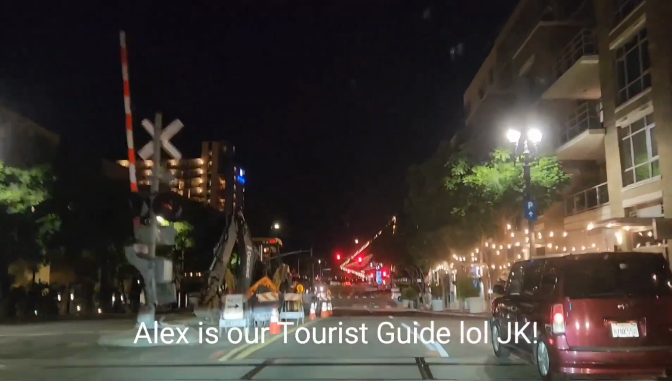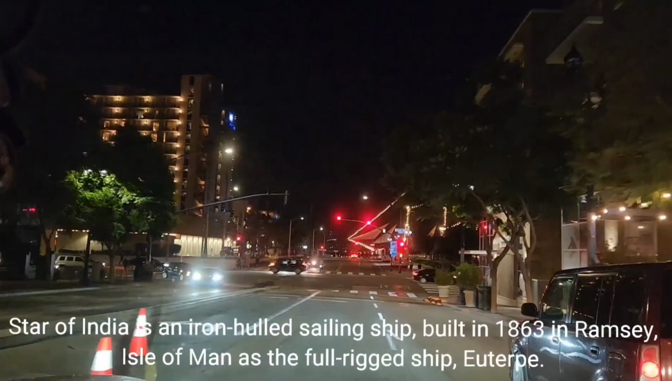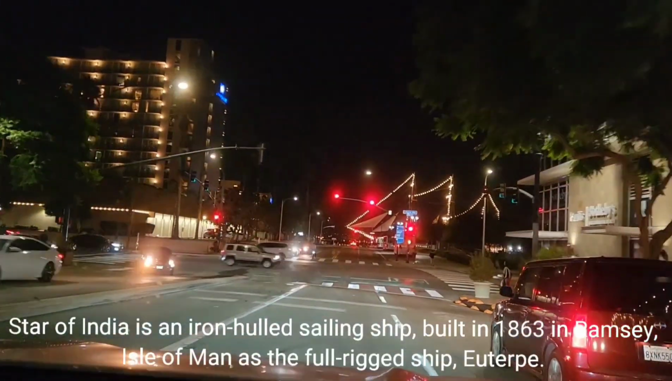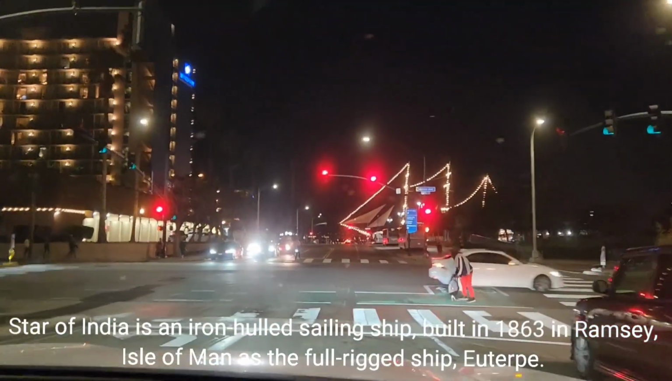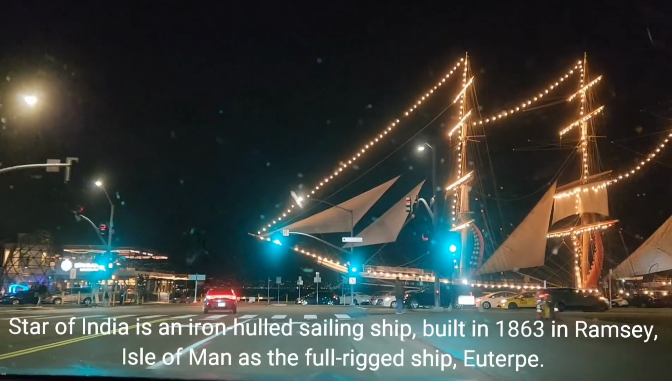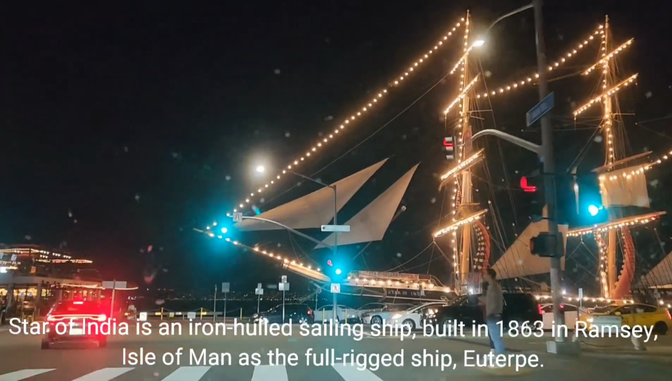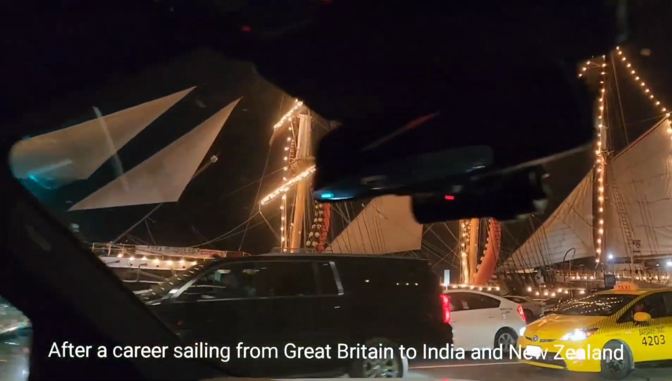Star of India is a famous old boat, and they kept it here for historic purposes. All right. Well, I should be able to go straight through. Yeah. So you'll see. We'll drive by them, and they'll have these black and white parties, so everybody gets dressed in black and white. There it is, Star of India.